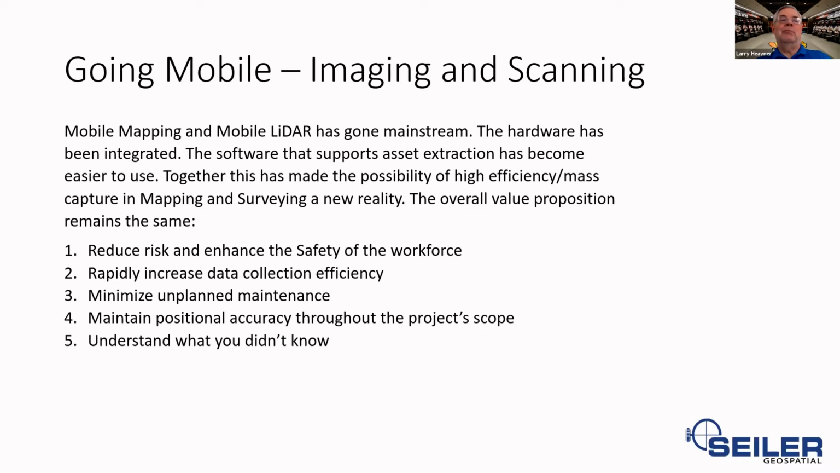Meaning you like the Packers so much that you actually record the whole game so you can relive all those times that Aaron Rodgers has beat the Bears. You do the same with mobile mapping, except it's a little more boring.